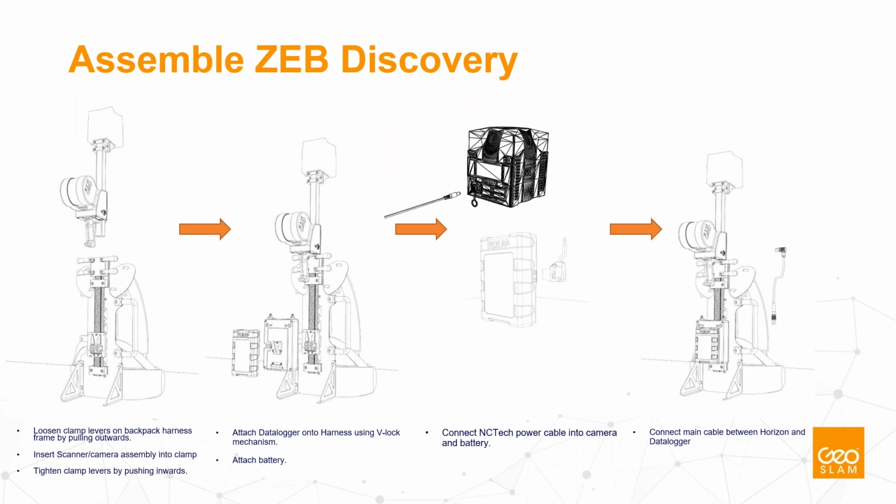Okay, I don't want to go too much into detail in these technical drawings. It just shows you how you assemble the Discovery. But as I mentioned, we use a simple click-on system, and this assembly is done within a couple of minutes. You have a full system ready to do your survey.